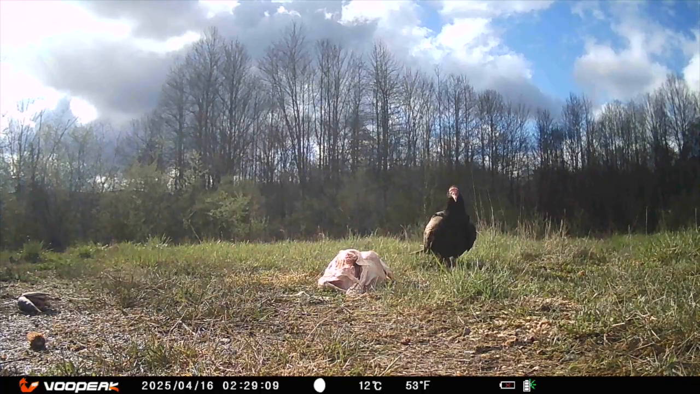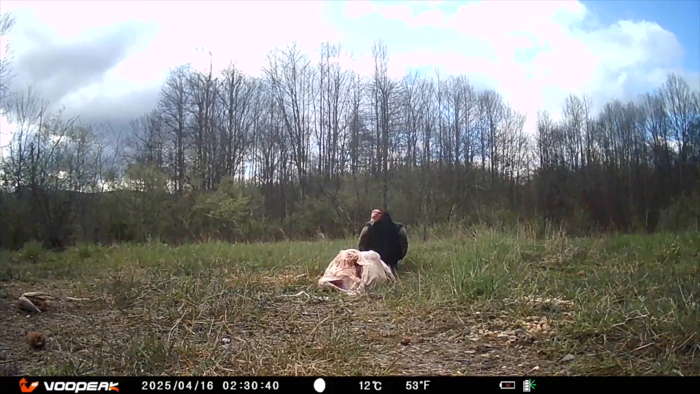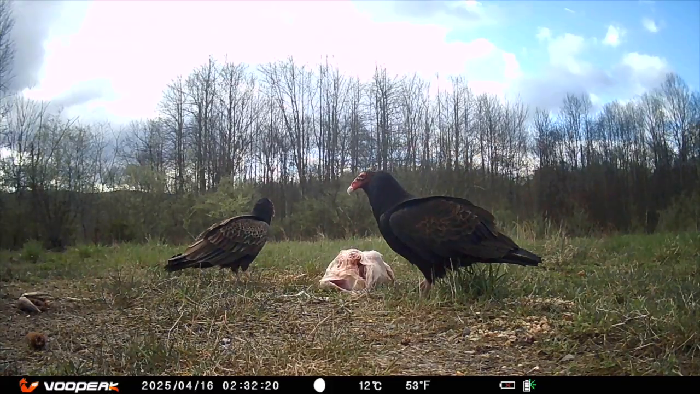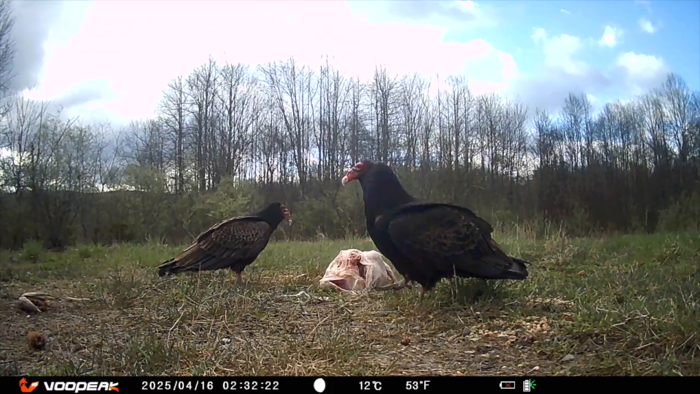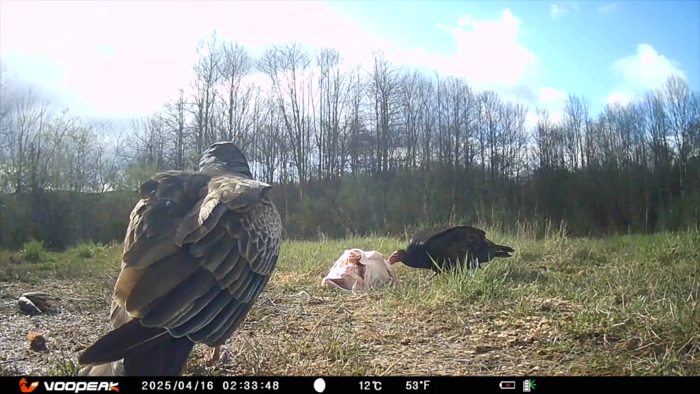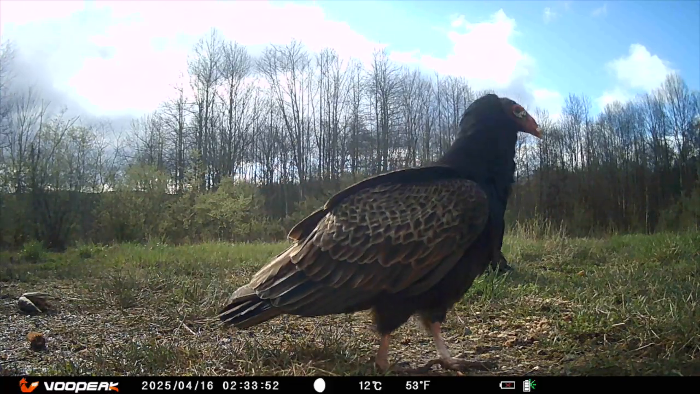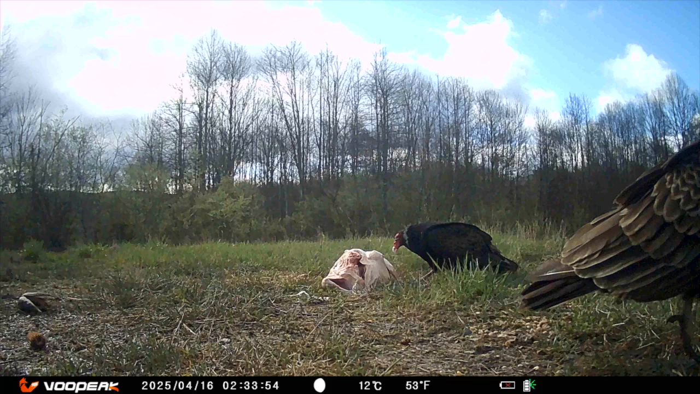Wait a minute. Hold on. We have a new bird on scene. I have never caught these on game camera before. Turkey vulture, aka buzzard in West Virginia slang. So I looked this up. Big bird, wingspan up to 6 feet.